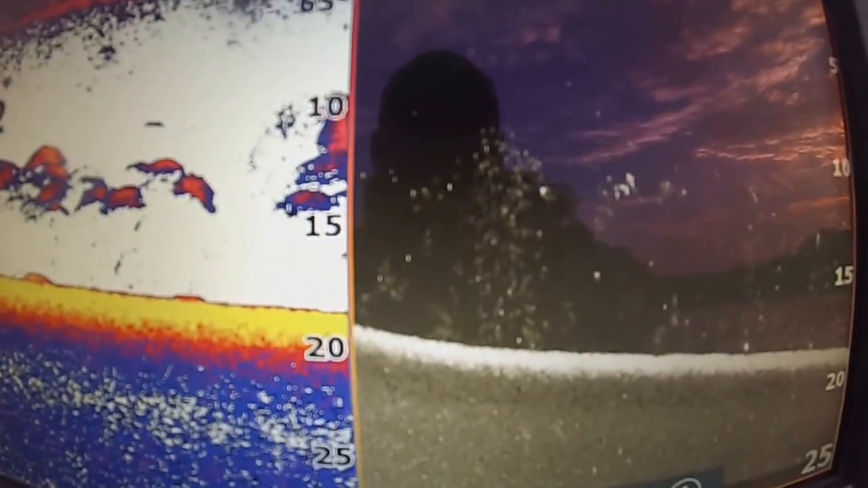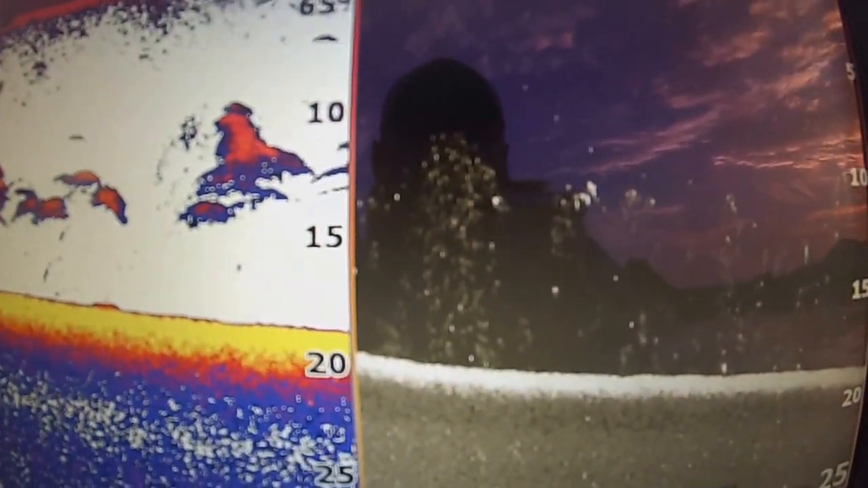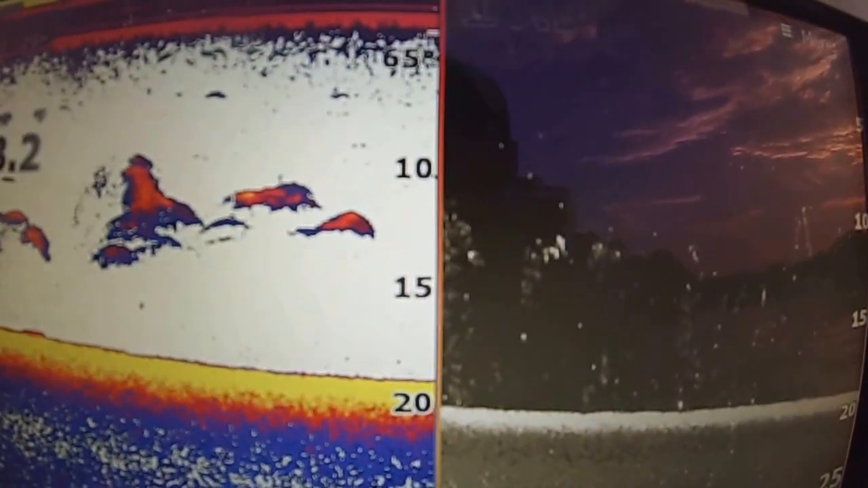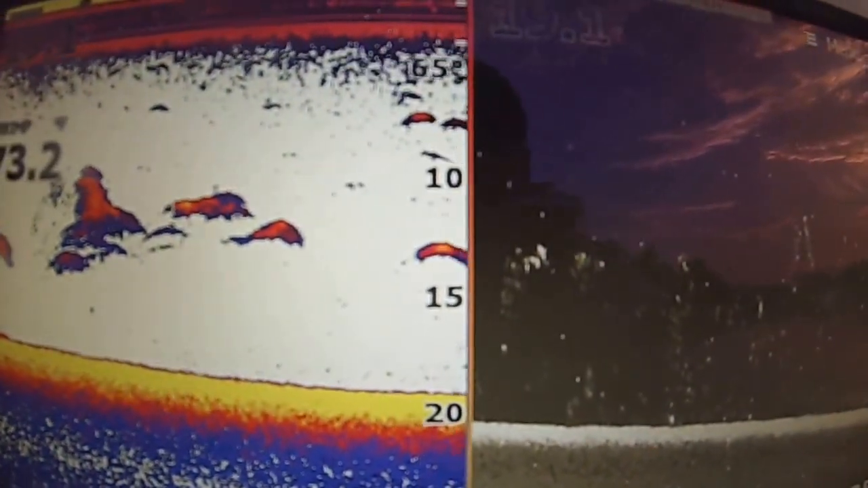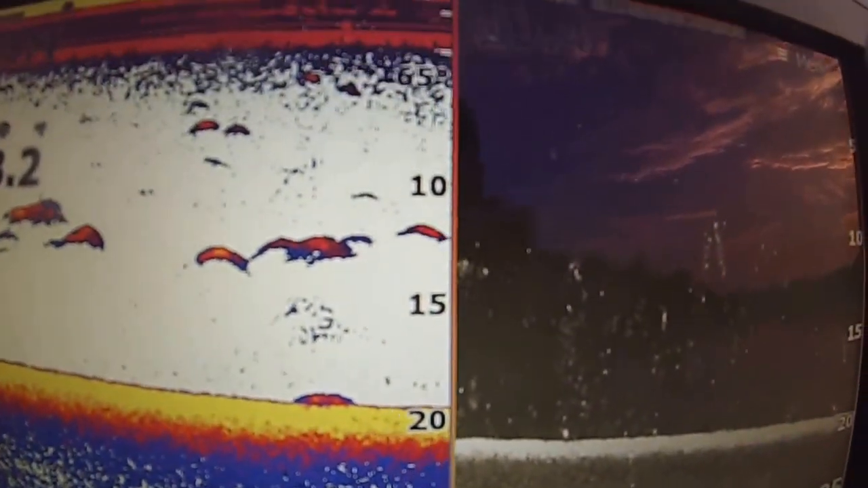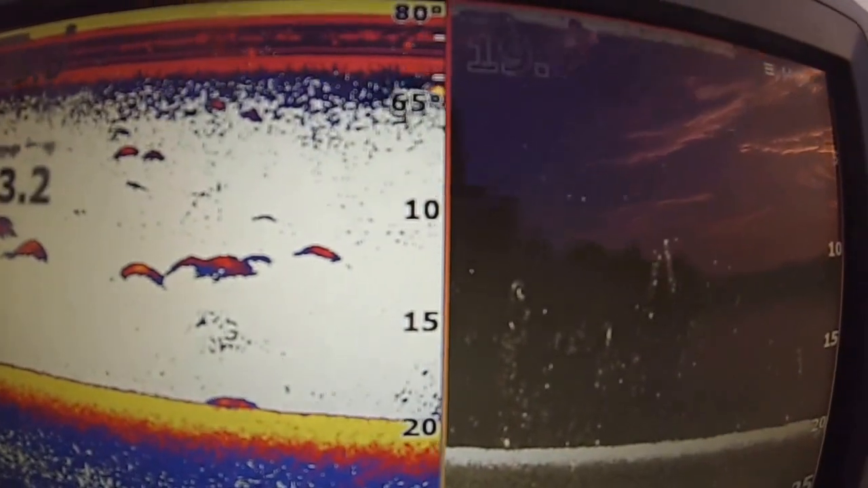See how it's separated? It's not in a ball. It's not concentrated. It's just everywhere. That's what they're doing. They're feeding on them. If they're concentrated in a tight ball, then nothing's really ambushing them or scaring them. But when they get kind of scattered out like that, you know that that's an active area.